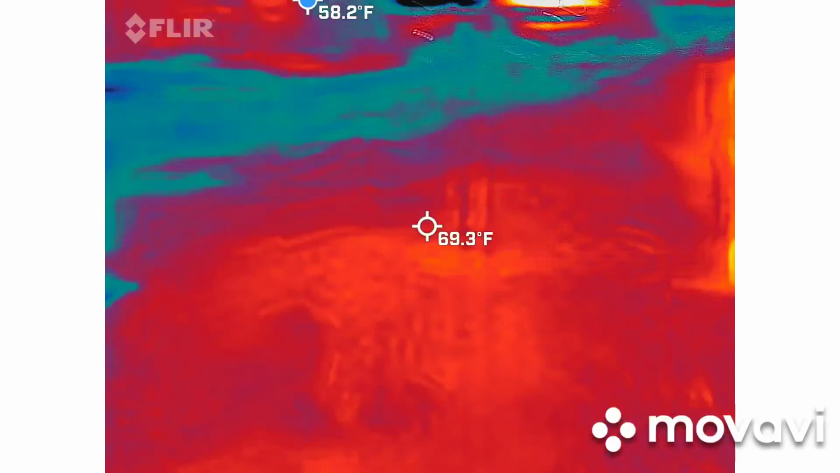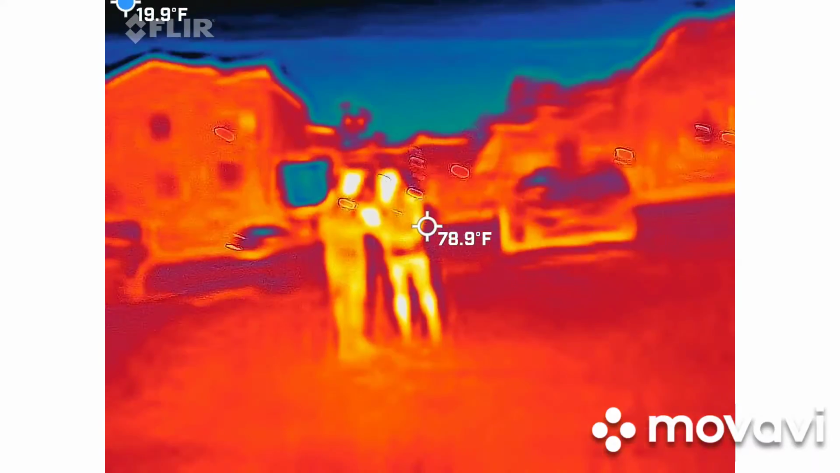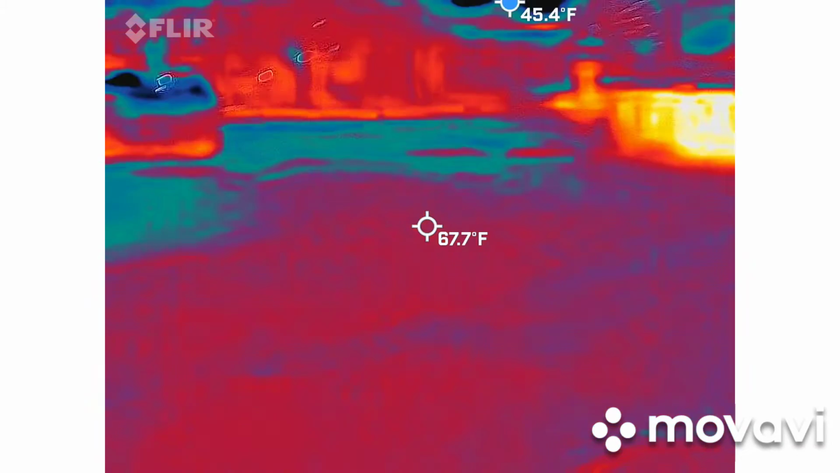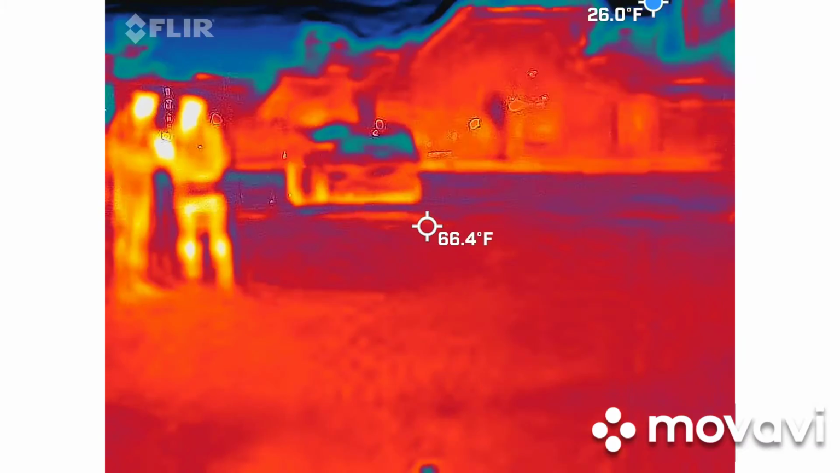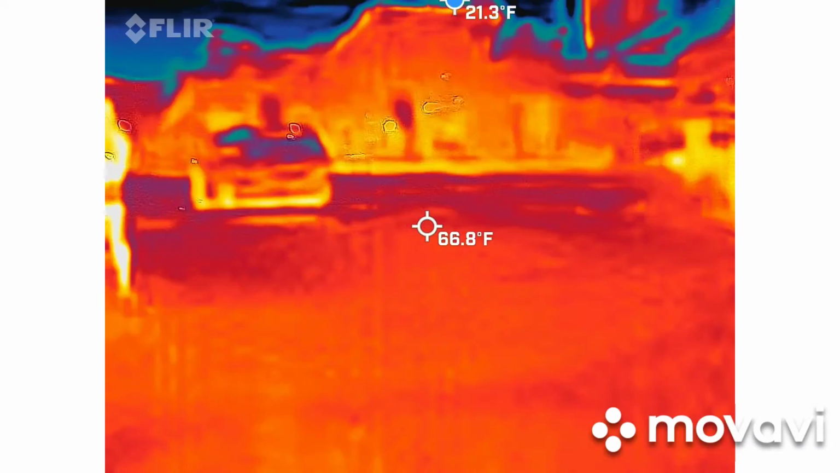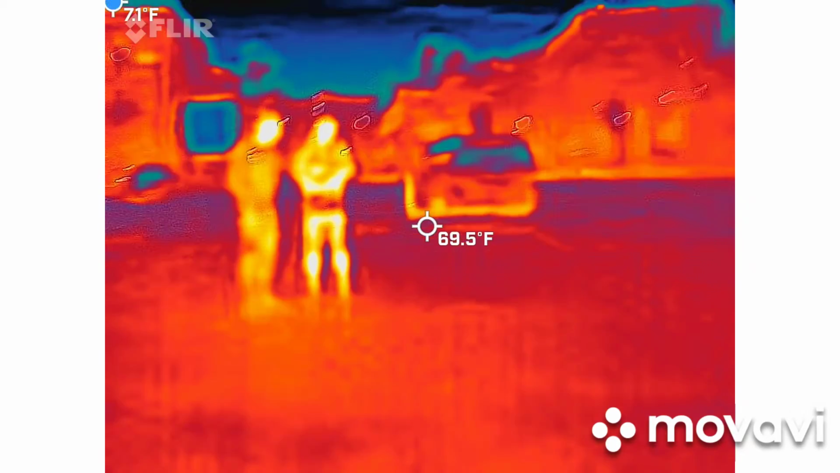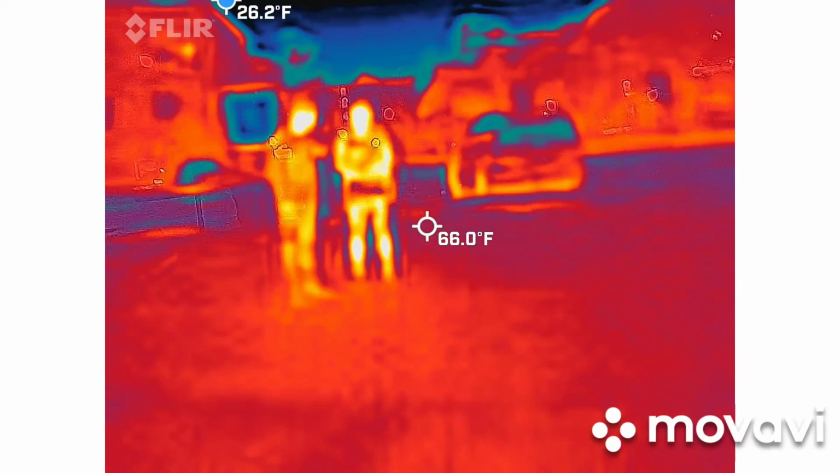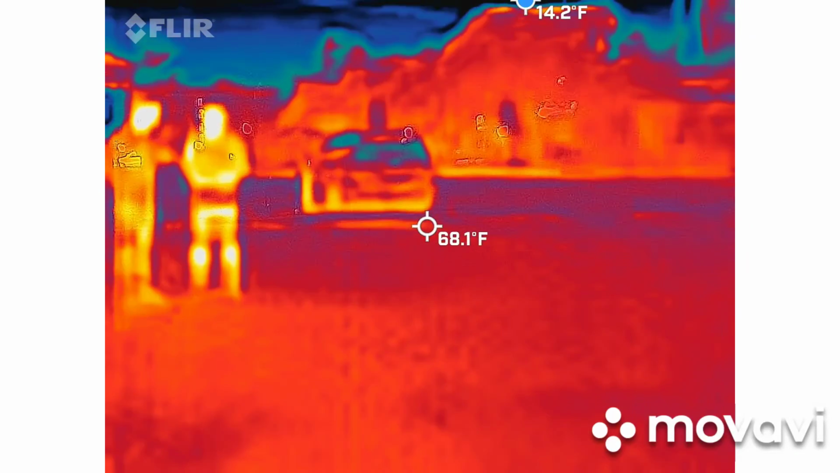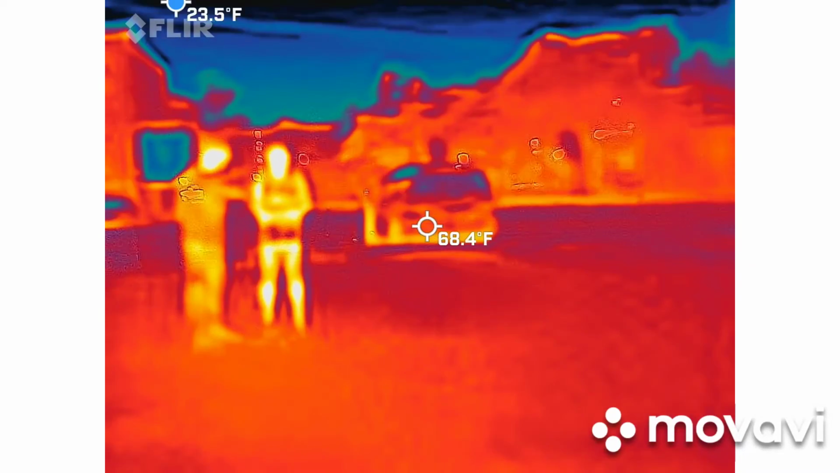I don't actually know what I'm looking for on this camera. I'm just holding it, just pushing buttons. Wait, 2.6. Am I gonna see like a ghost? I think you're gonna see blue, a random blue object. Ghosts are cold, so you're looking for blue. Me, I'm just filming everybody. Mine doesn't show anything. He's got to go back and look at the footage of everything together.